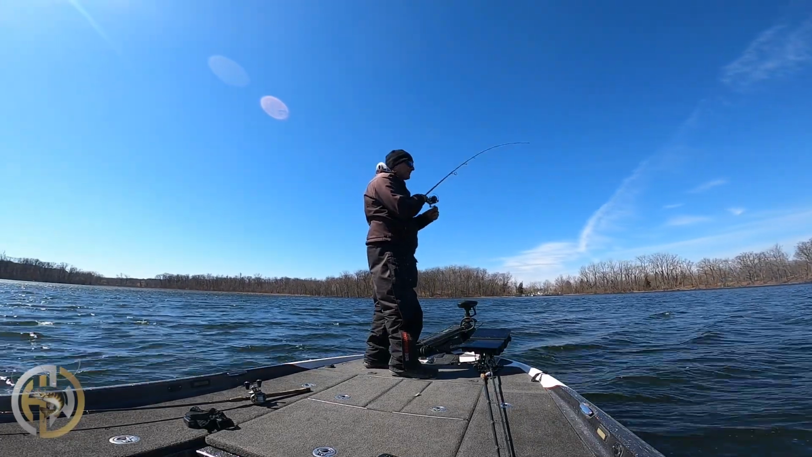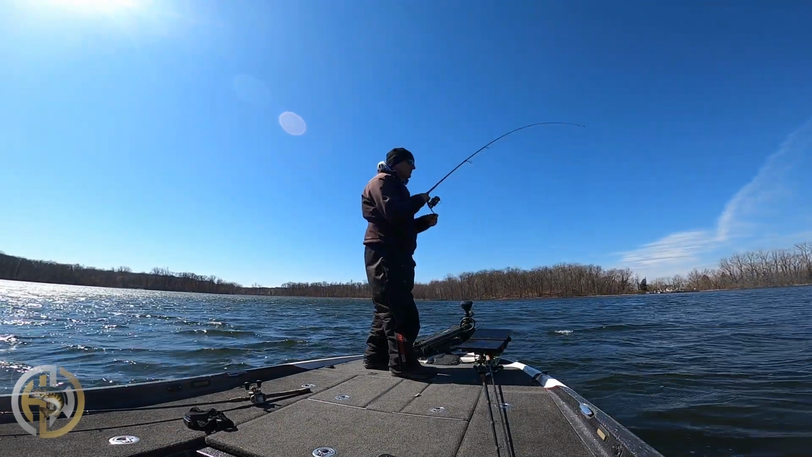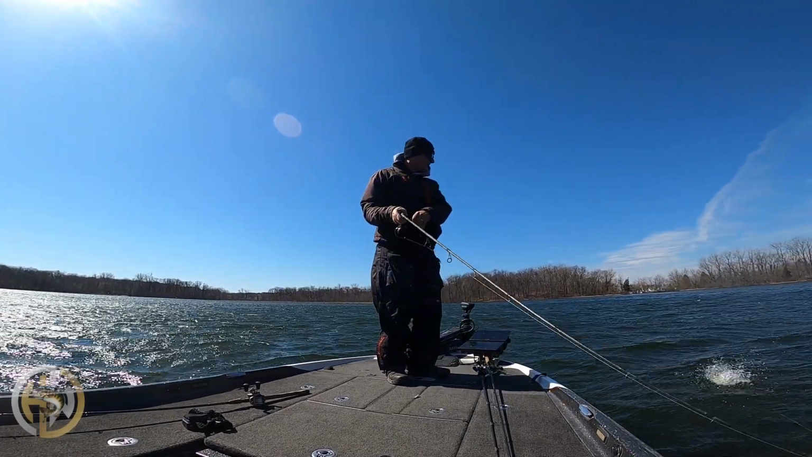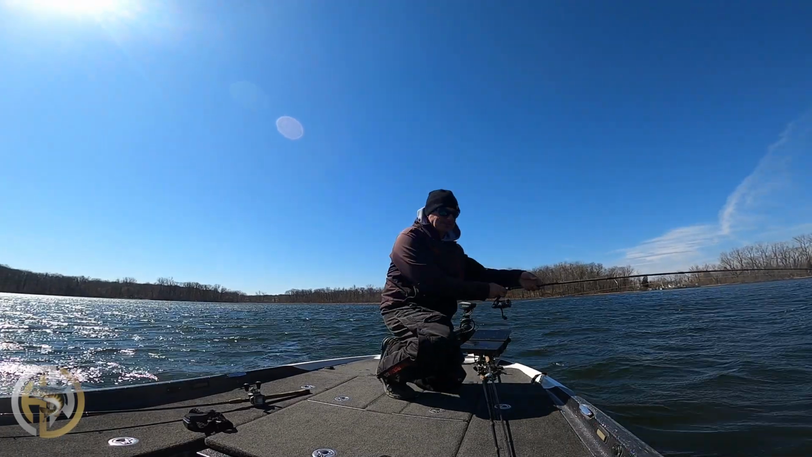Hooked up. I think I'm on number 10. Can't remember. Watch a video. This is a decent fish. I moved down a little bit. I actually lost my battery. It was barely hooked. Yeah, he's not giant. Another 2 plus.